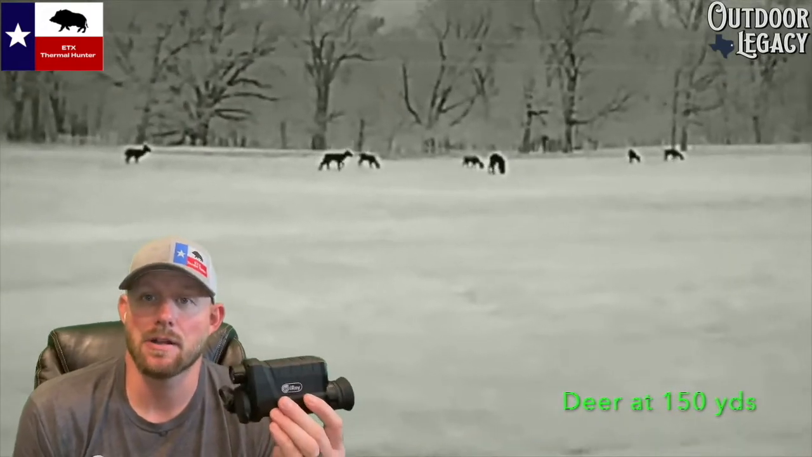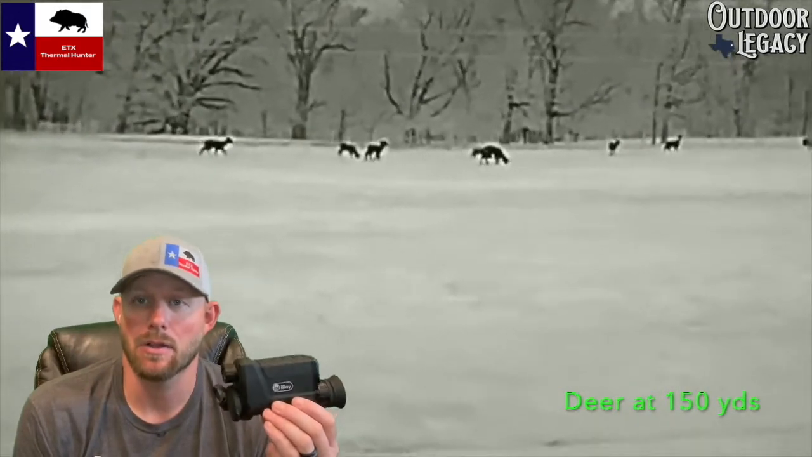It has the 5 color modes standard with the InfiRay. It's got black hot, white hot, red hot, a color mode, and then it's got this bird or highlight mode. All of the modes look really good on this unit. The price of this unit is $1,799, so really good price point for this unit.